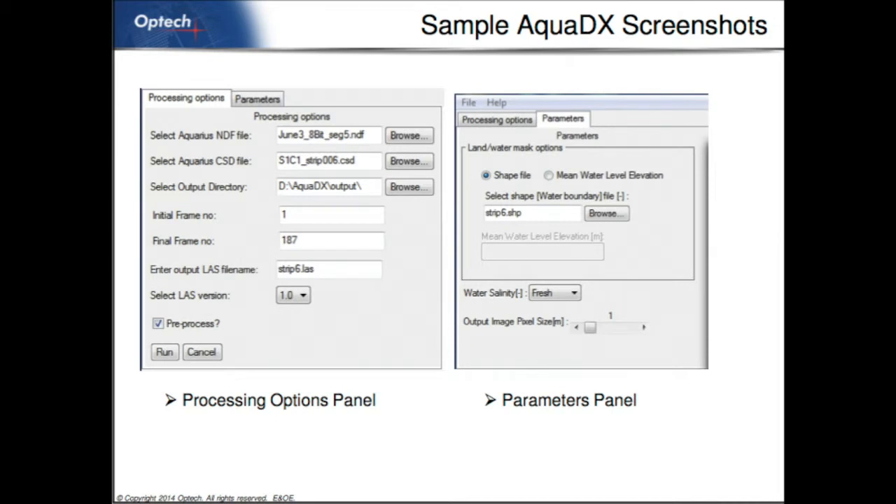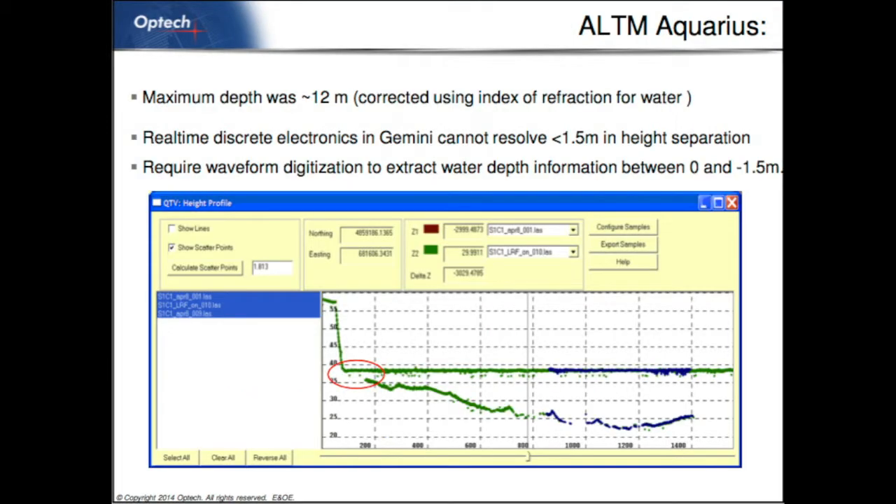Just a quick shot of our software. We designed a custom software to derive the bottom timing to get the true depth elevations. A key factor in this system is to separate the land from the water, and that's something that we're still working on. We have, I guess, semi-manual methods where you could draw a shape file as an input, or you could use a mean water elevation to distinguish between the land and water elevations. So here with the discrete electronics, this is the water surface, and this is the bottom.